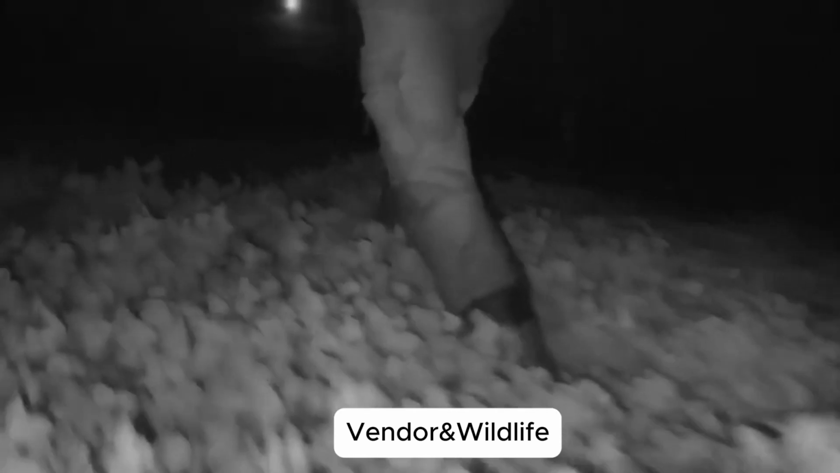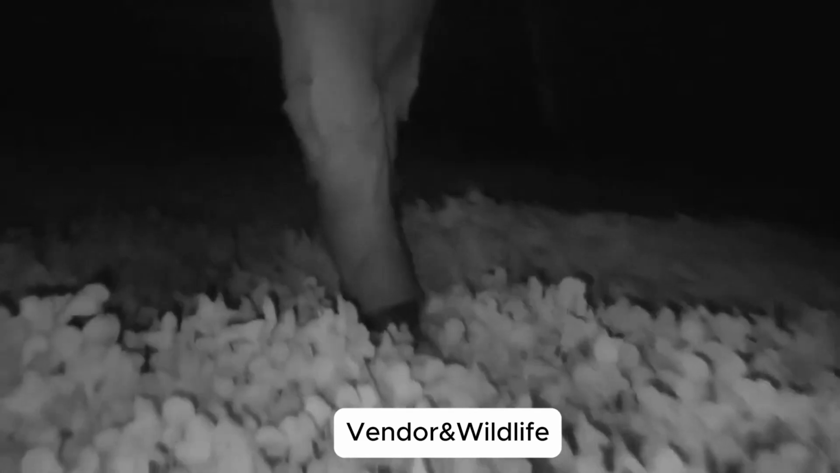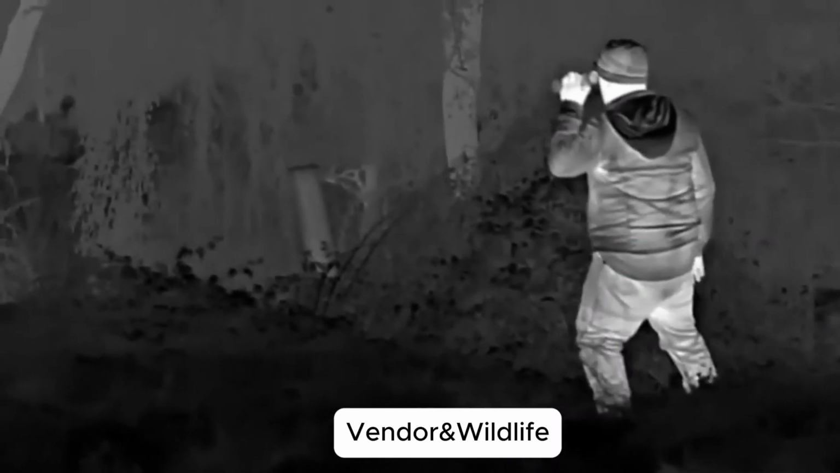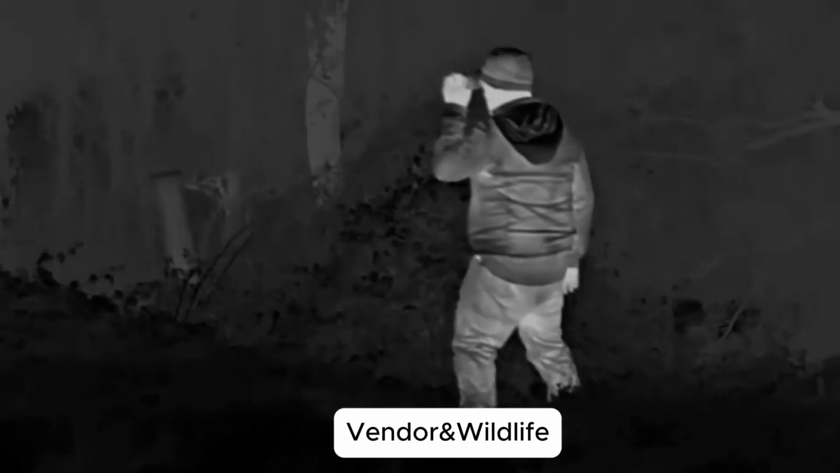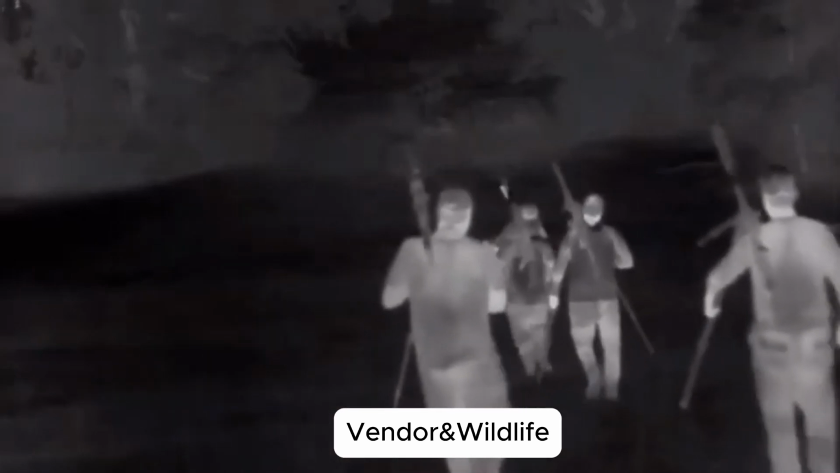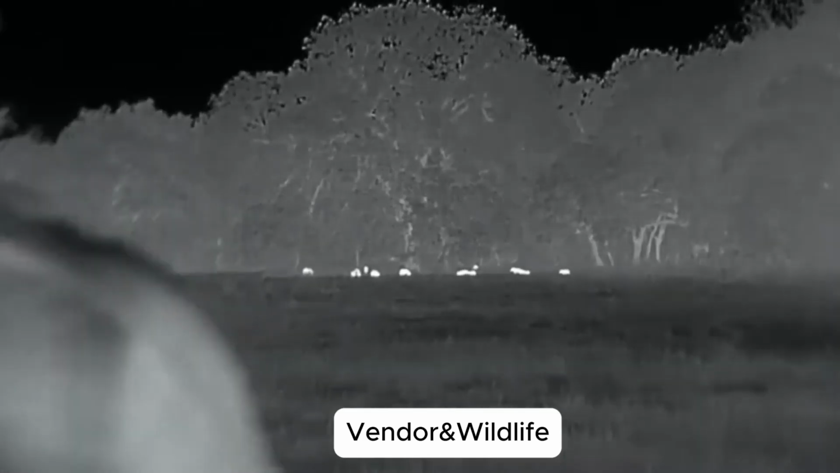The dogs leap ahead, noses to the ground. One pins a young boar against a fallen log. Another beast bolts through the trees, tusks flashing. I steady my scope, breathe slow, squeeze the trigger. Three shots. It finally collapses. Every hunt feels like a war. And it is. A war for crops.